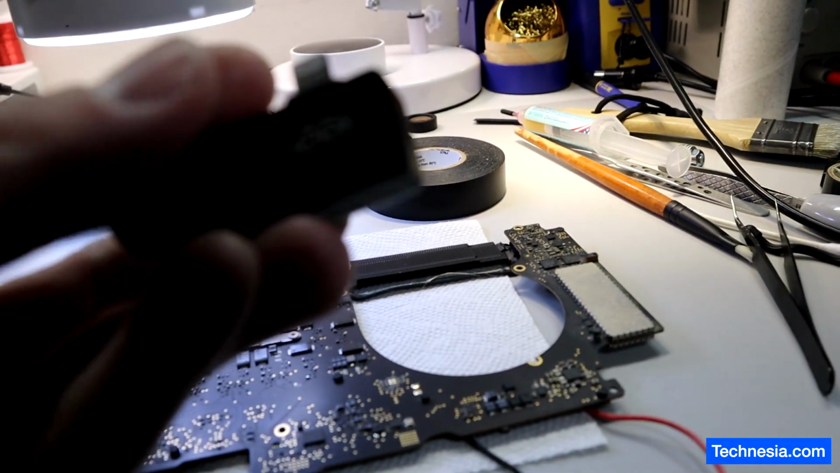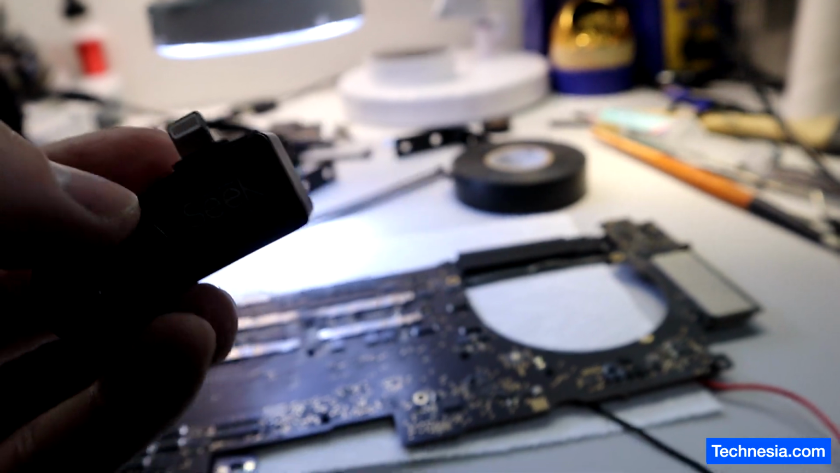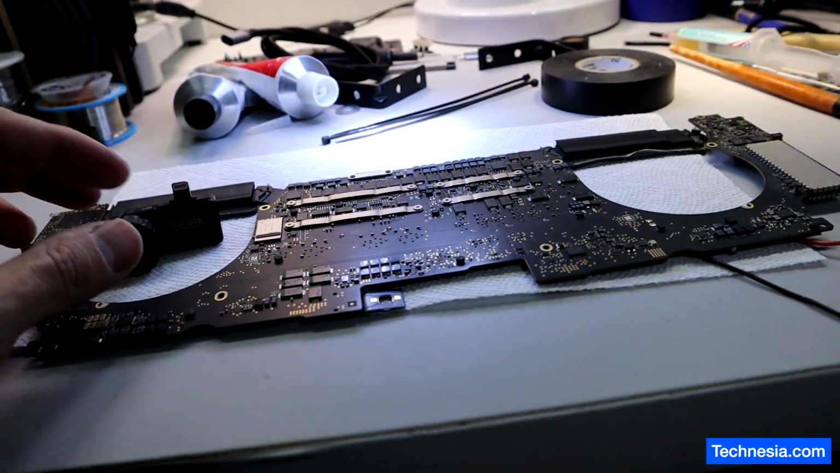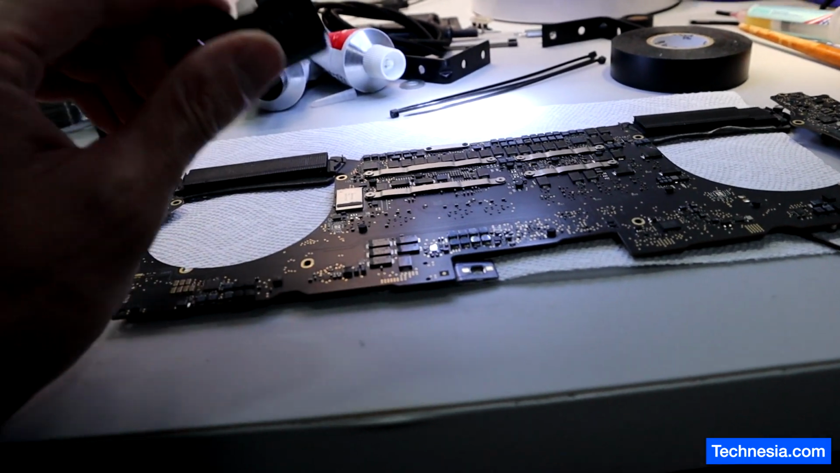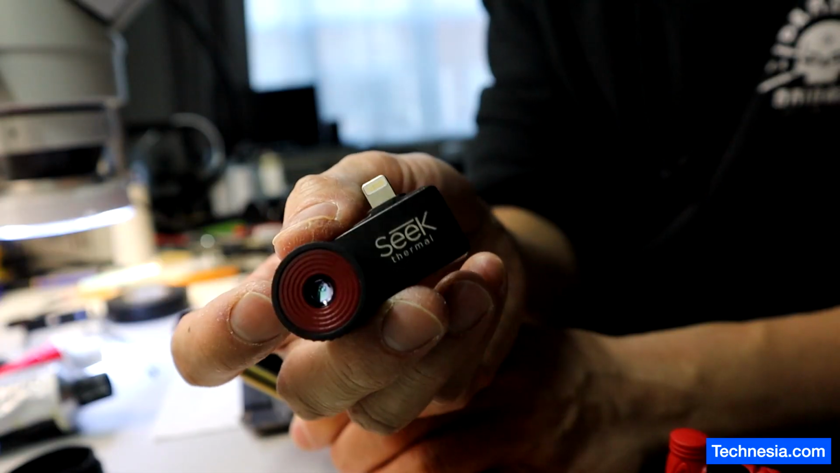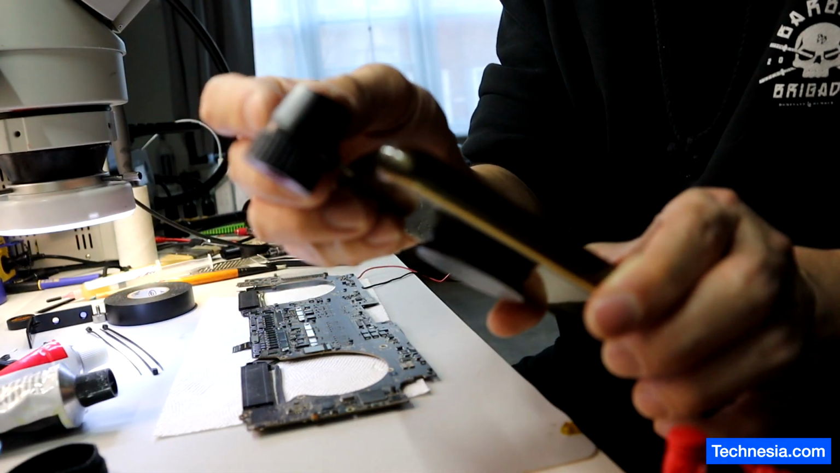I use this SEEK thermal camera to find faulty components on the logic board or motherboard to fix computers. But there's one problem that I have with this thermal camera. To use it, you have to attach it to the phone like this.